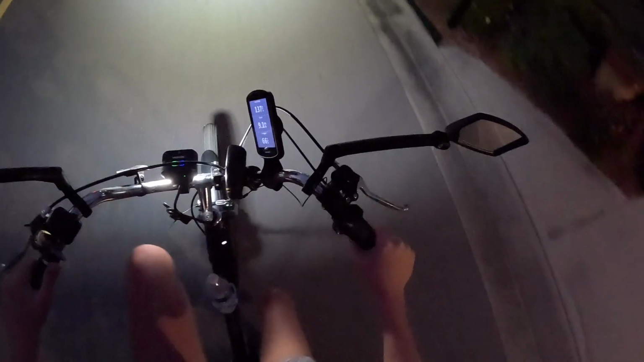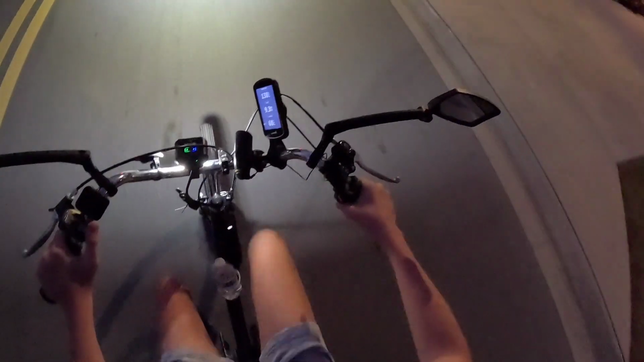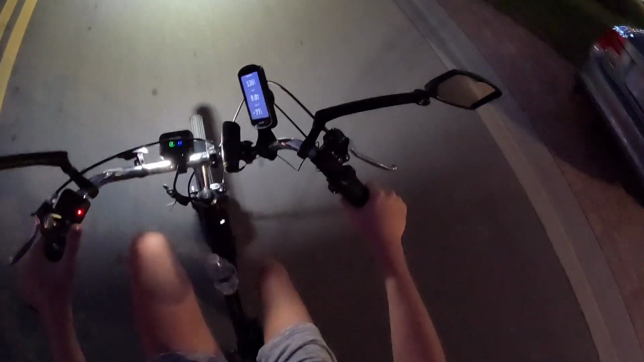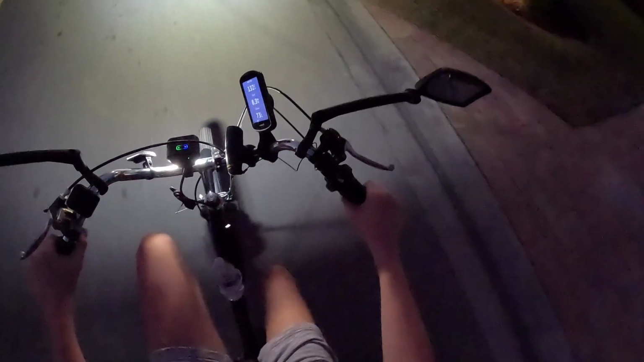And I'm coming up to a stop sign. Oh, they're braking. I'll shift down to second gear. I was in fourth. I'll use the turn signal. Okay. I'll use the rear brake. Let's not use the front. I'll use the rear. Like that.